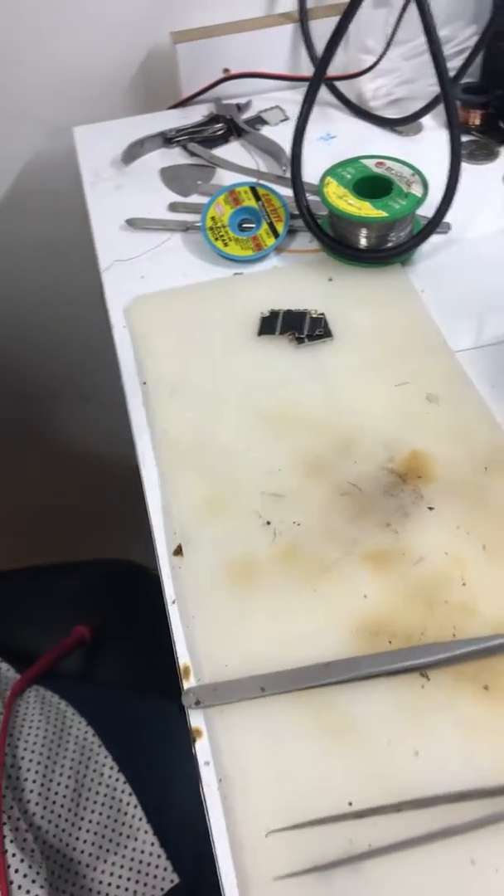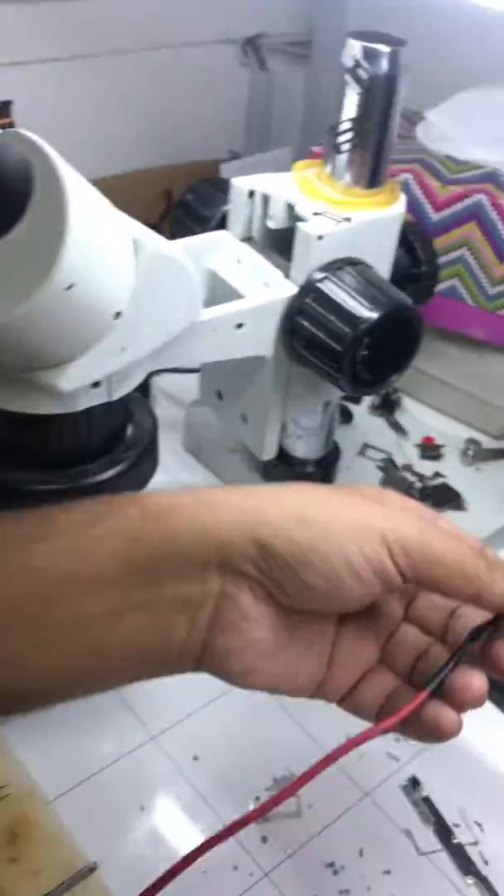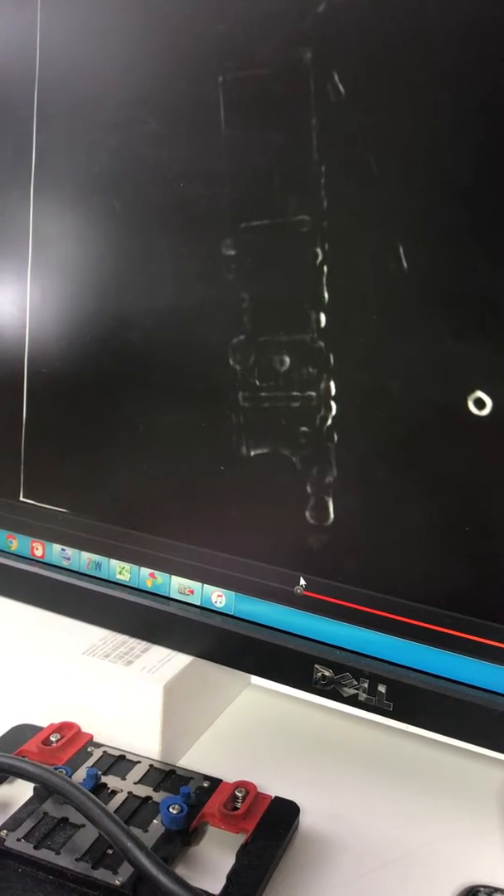Now check again. Now the mobile is done.